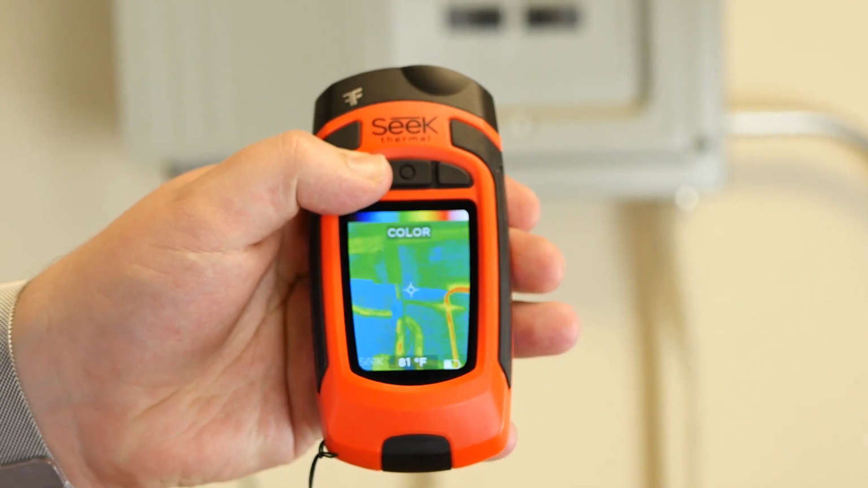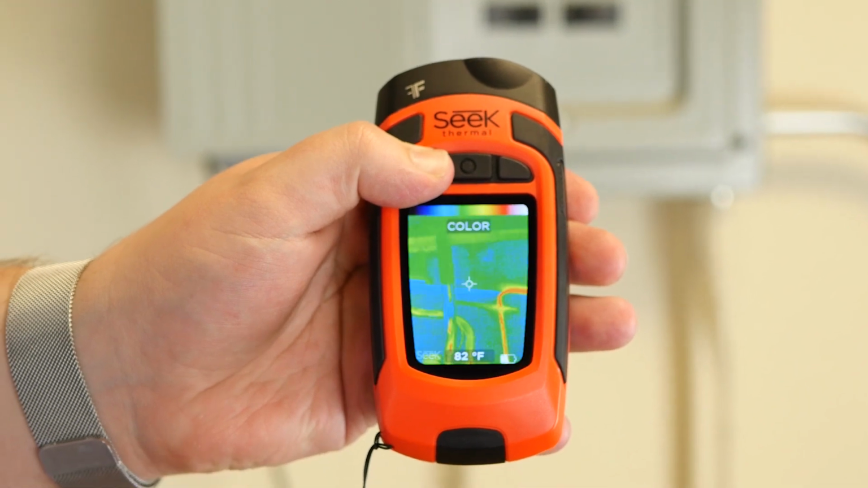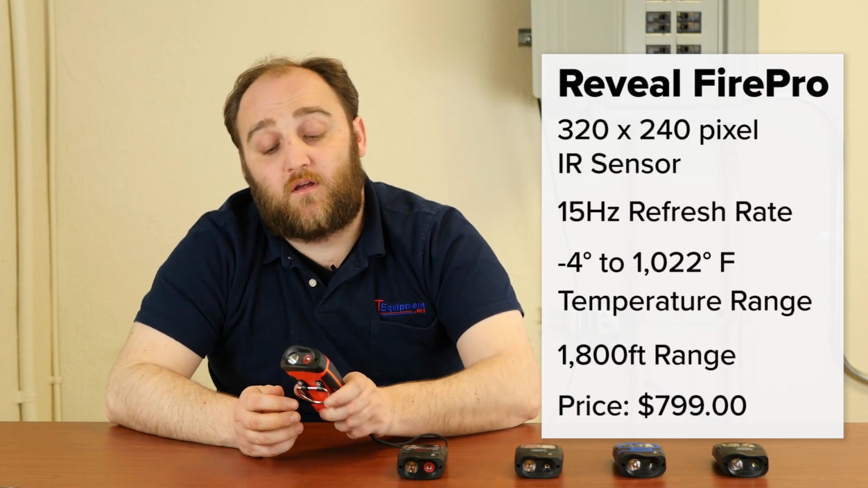So the interface on the Fire Pro has been stripped down for the firefighting professional. It's going to have a greater than 15 hertz refresh rate, as indicated by our FF, and it'll have the 320 by 240 sensor array of the Reveal Pro. You can also attach a D-ring to it and clip it to your turnout gear. The camera also has additional survivability ratings. It's been torture tested, so you can feel more confident taking it into the field. And that camera starts at $799.